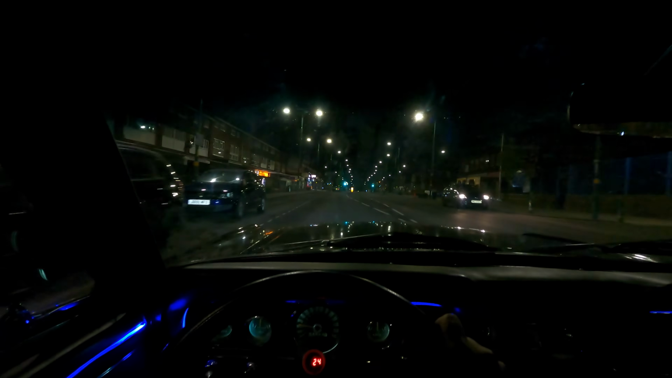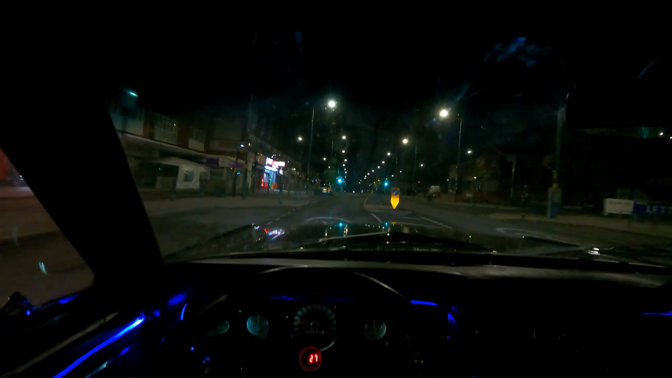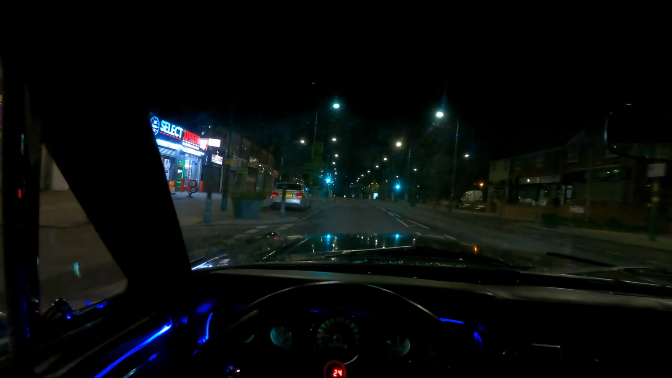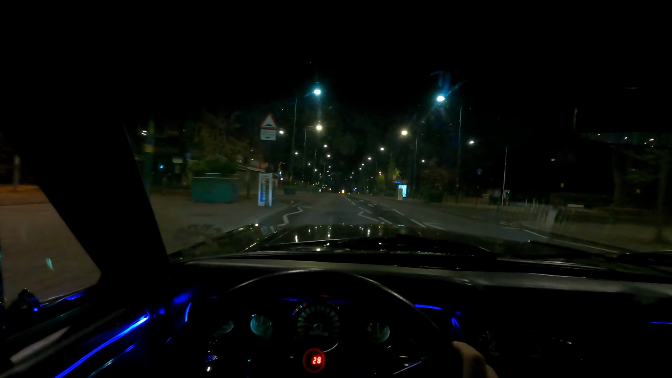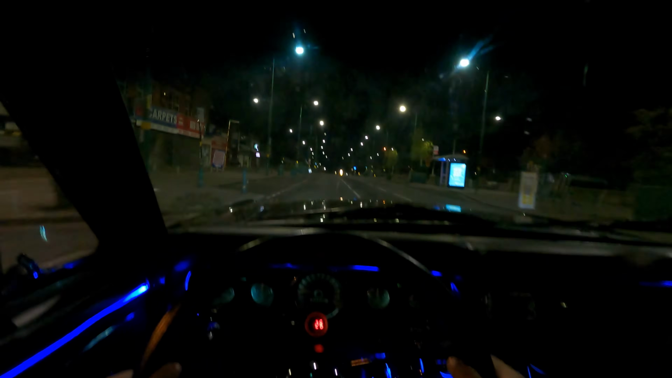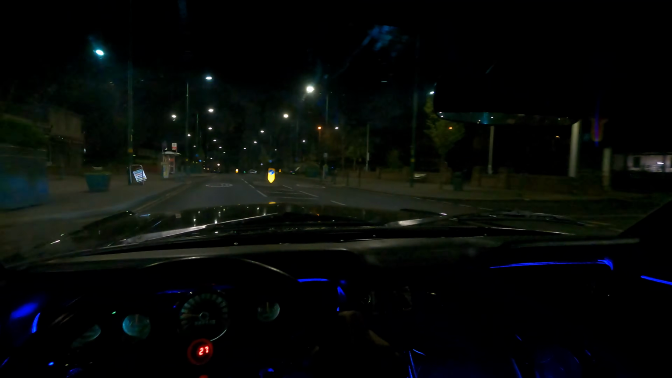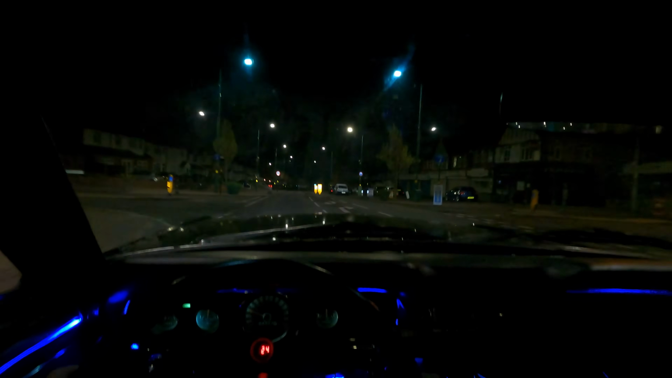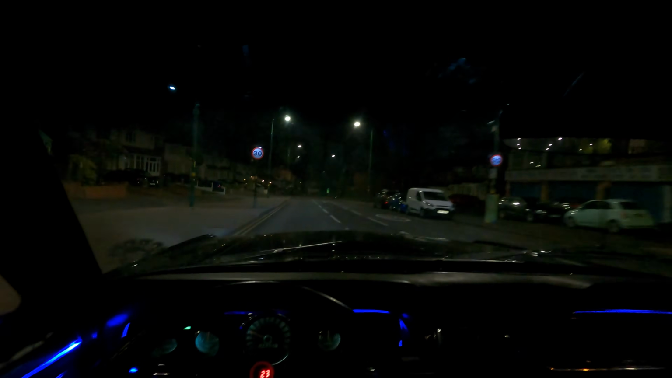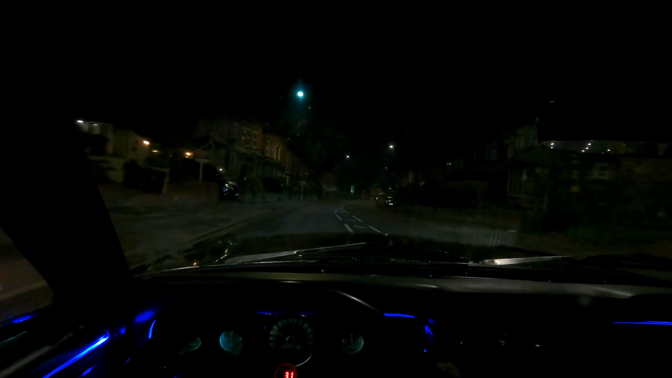Making sure my full headlights are on. Yeah. You have to readjust yourself to make sure you're on the left hand side. Oop. Accidentally had the indicators on then. Whoa. The car shakes around a lot when you give it some throttle.